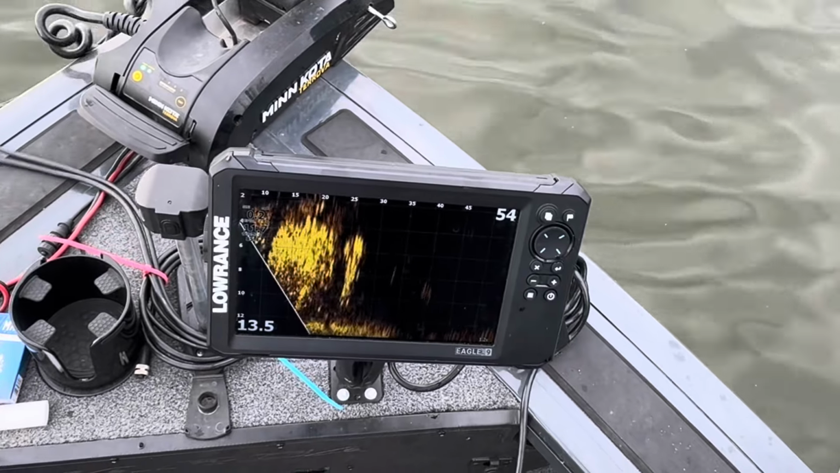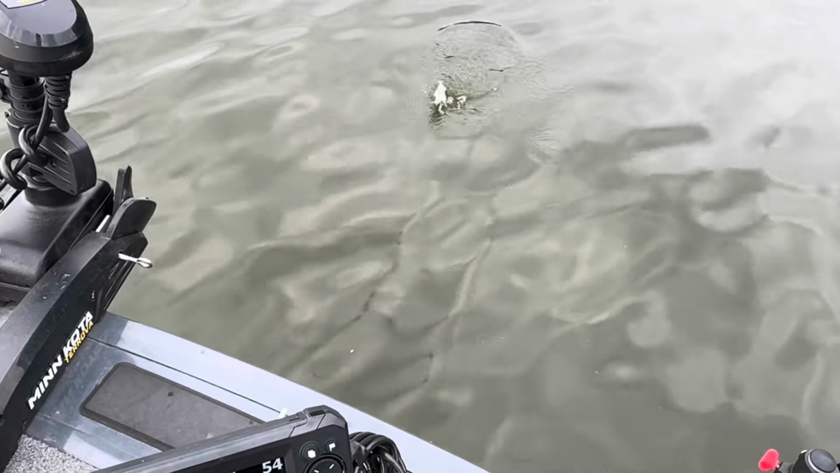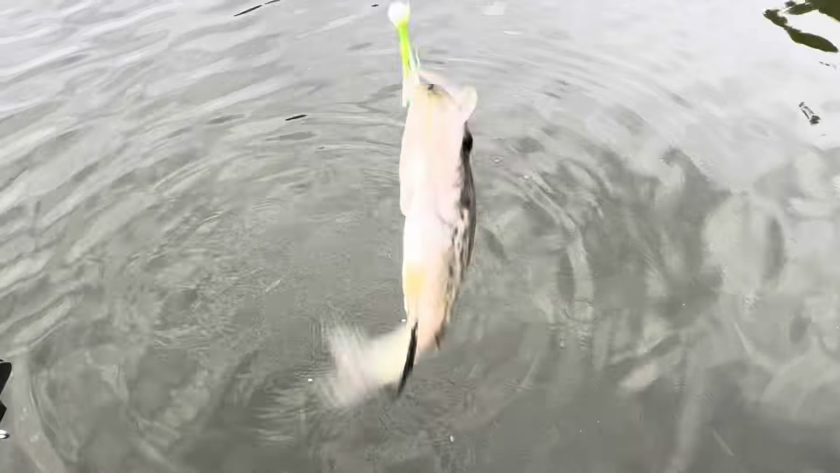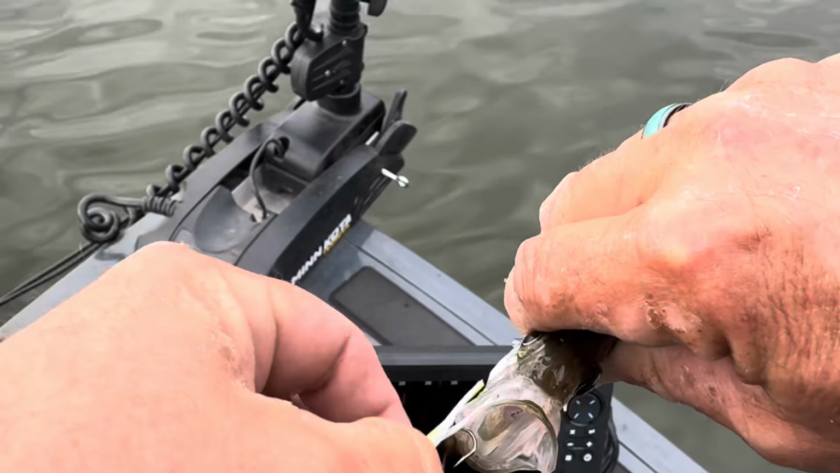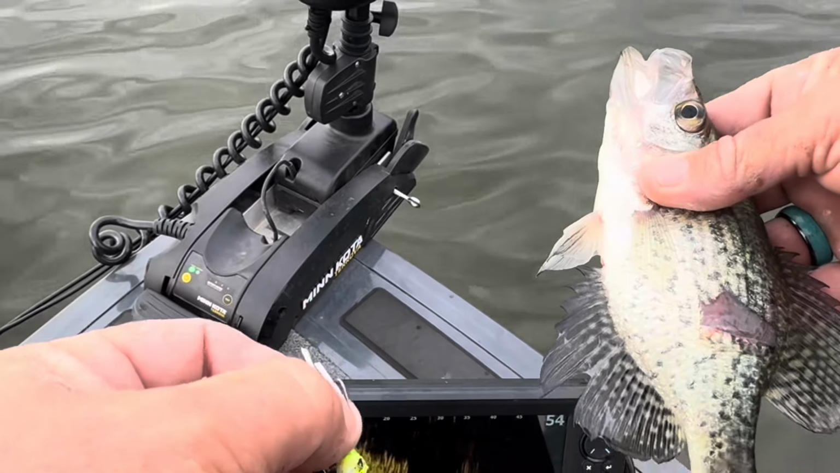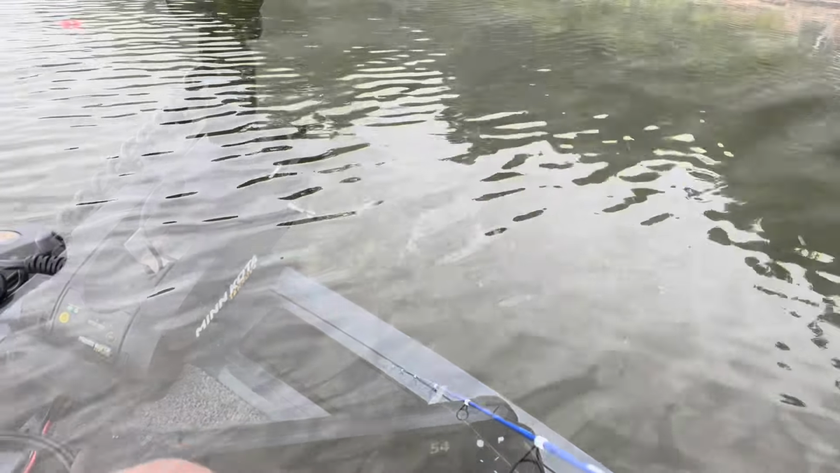You see my screen? Crazy, they're everywhere. There it is. Well, they all get to be movie stars today. I don't care how big or small they are. We're gonna give them all their photo opportunity for YouTube. I think my jig head's bigger than his eyes. You can tell that's a little bitty baby crappie. Look at that big old spot going out of him. Prop or muskie. Oh, there's more there.